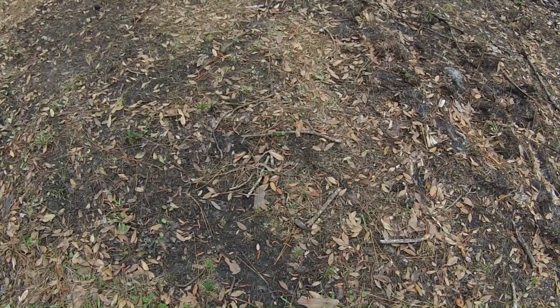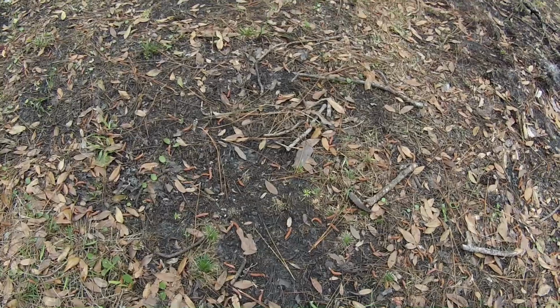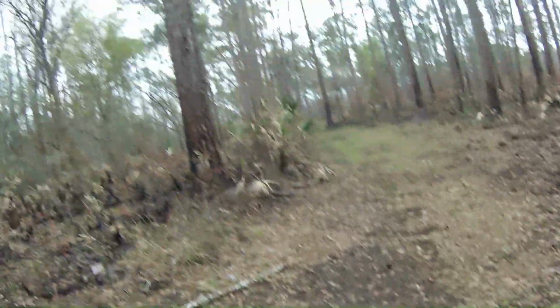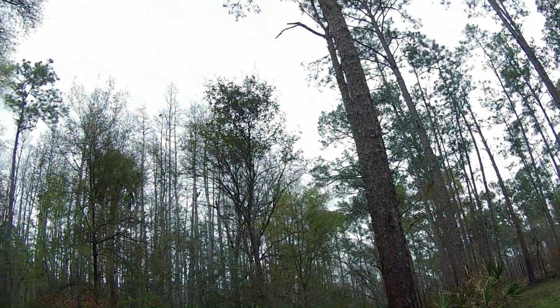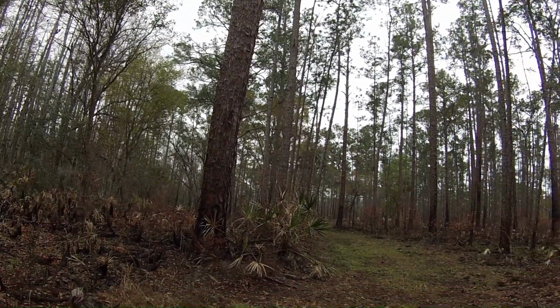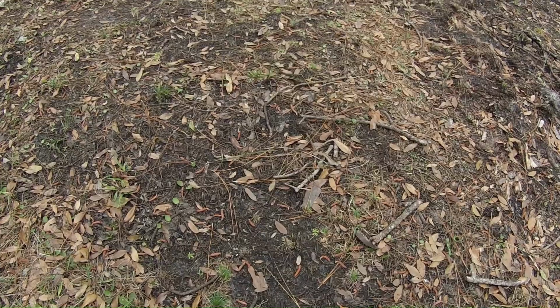So here's another spot here. I was trying to tell if this is a footprint.